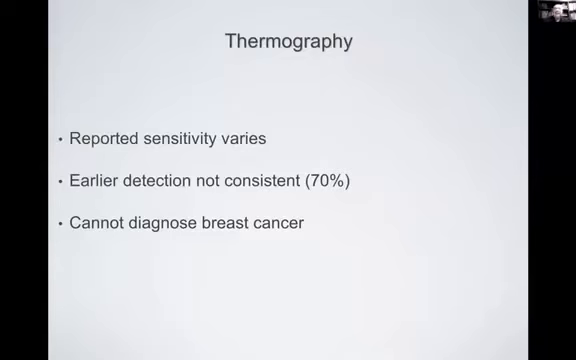As recently as a year ago, I saw this article referenced, and again I'm going to read in the following way. In 1977, Feig and his colleagues reported results of a very large study comparing mammographic and thermography breast cancer screening in 16,000 women. Sensitivity of thermography was 39%, specificity 89%. Authors concluded that thermography was not a viable screening tool.